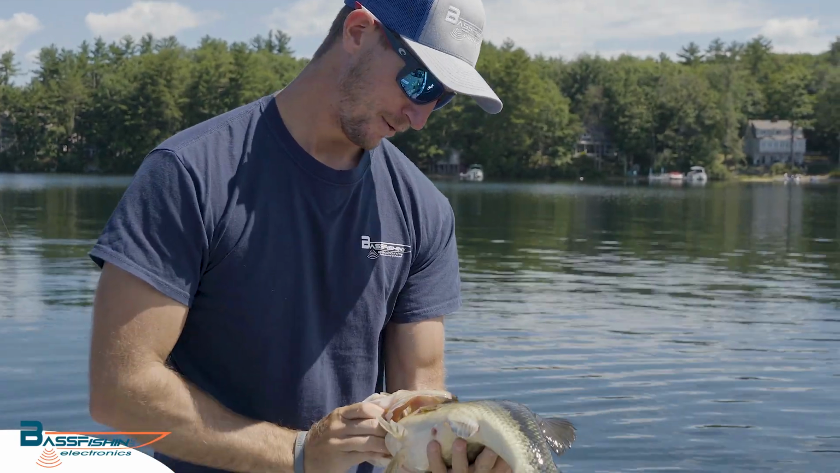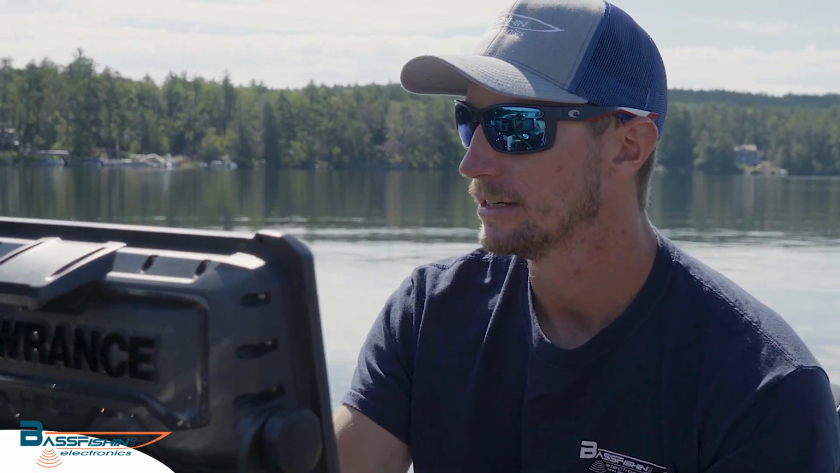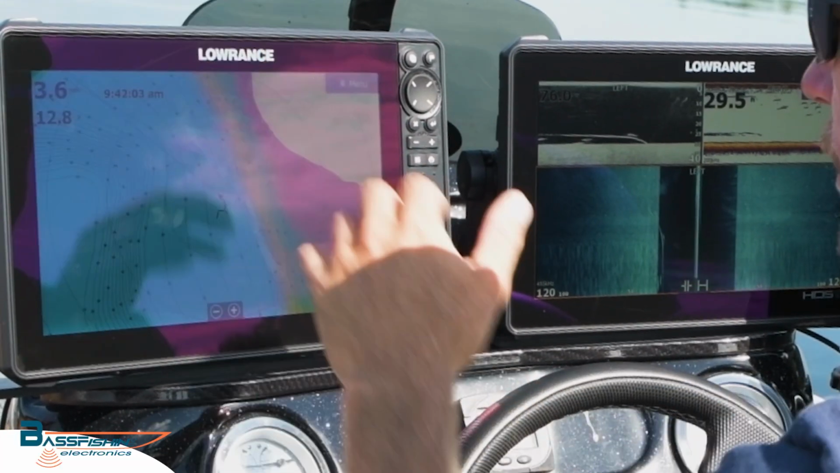So we got a little bit of a rock strip out here in front of us that we've just found. So I'm gonna idle over this and show you pretty much how I set up my waypoints whenever I find a new spot. So here I got 2 Lowrance HDS 12 Lives. I use this one on the left here for all of my mapping and waypoint management. I run all my waypoints through there.